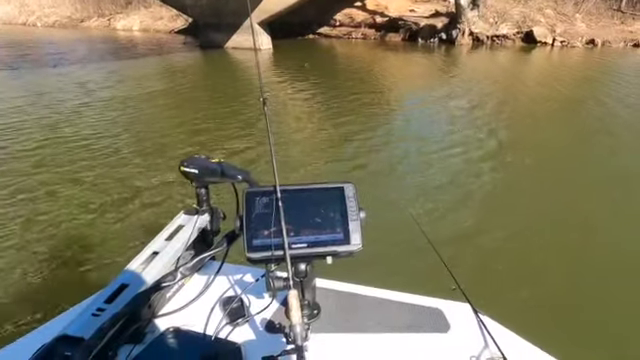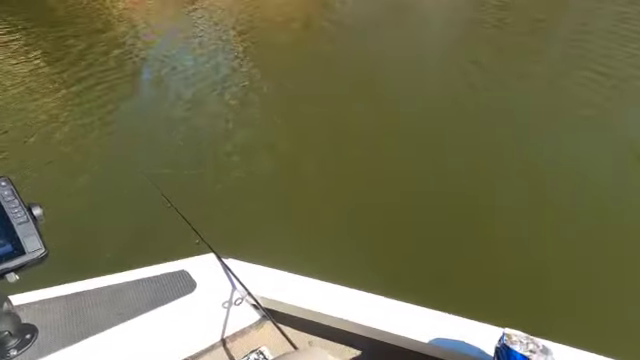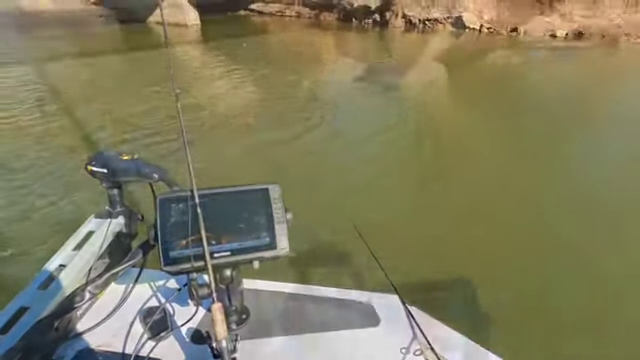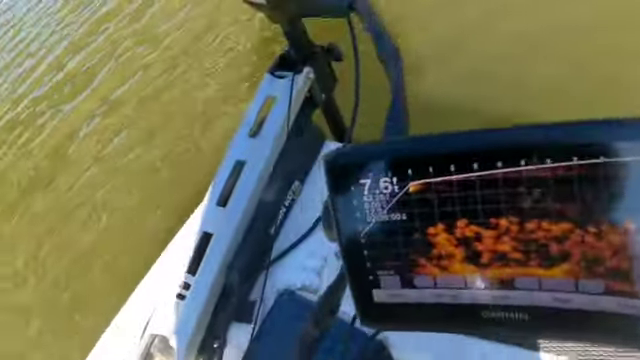This is pretty neat technology, but anyway, I'll let you guys go. If we catch another catfish or I catch anything cool, I'll get back with you guys. Alright.